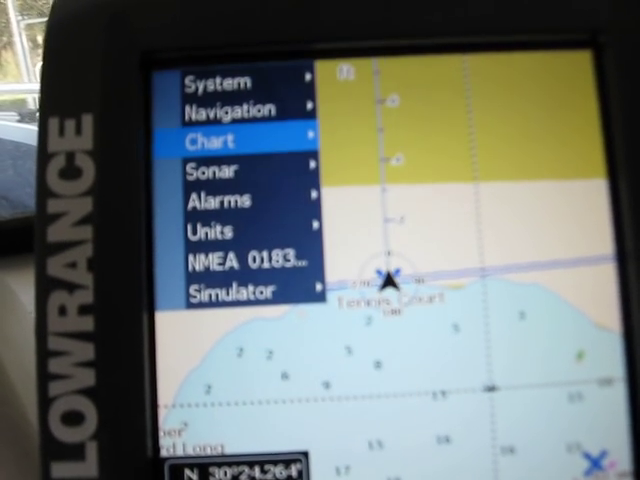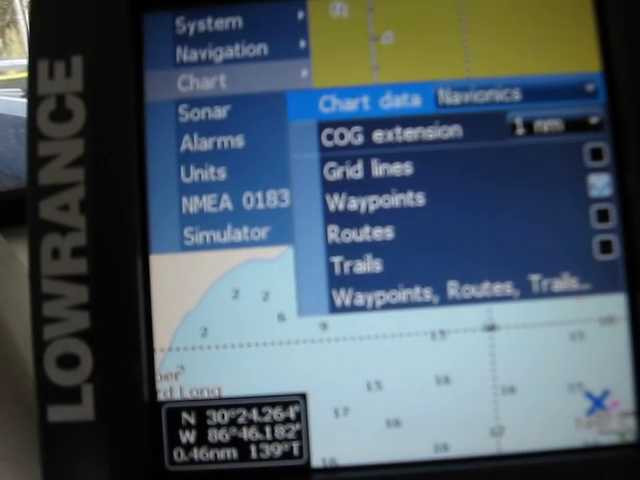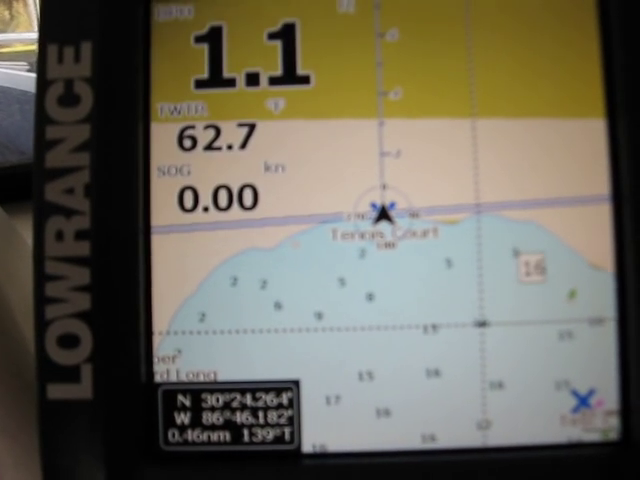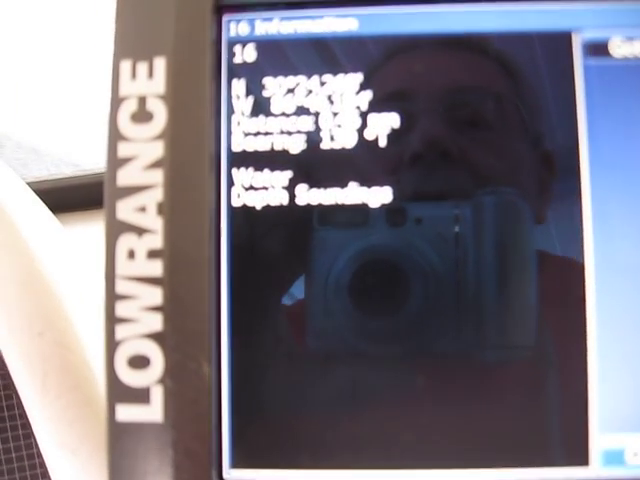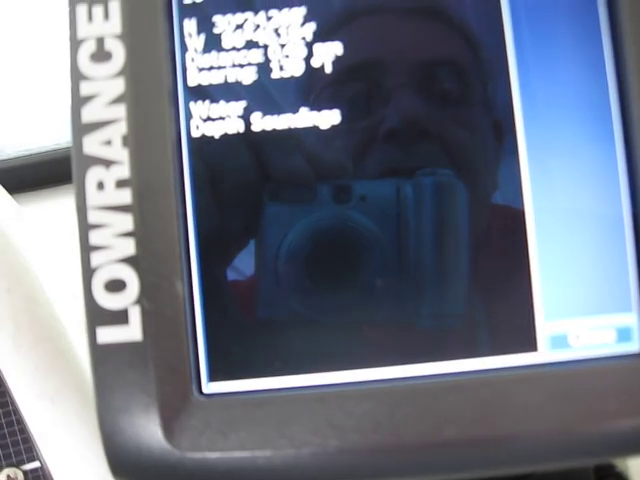Let's go back to that chart. Alright, here we go. Now then, that's a waypoint. It's over 16 feet of water. I can hit go to that point right there, or I can close. Let's go ahead and close that one.